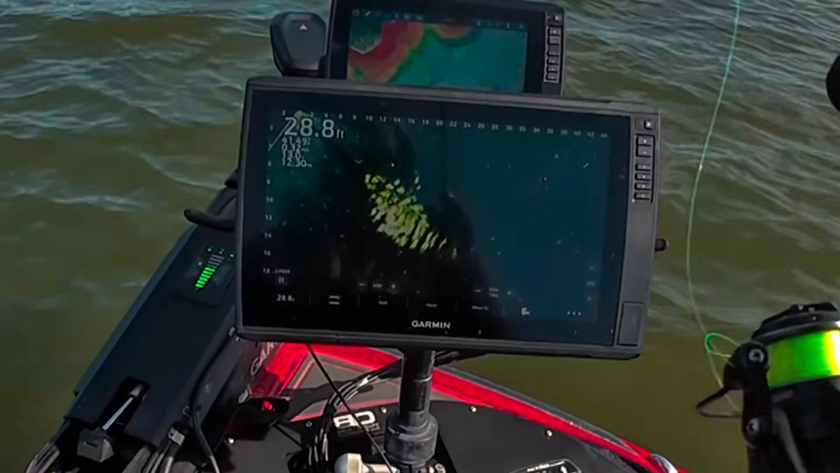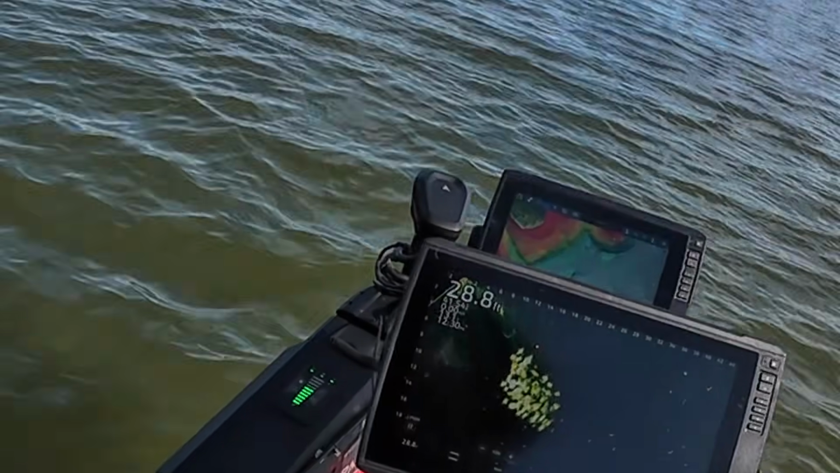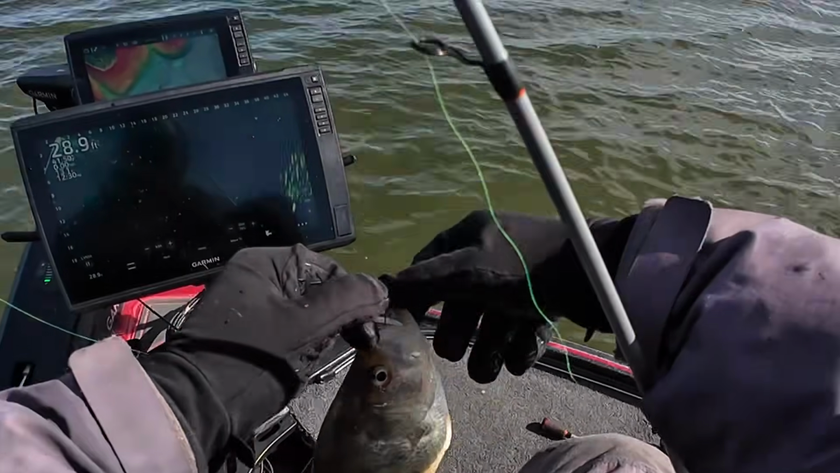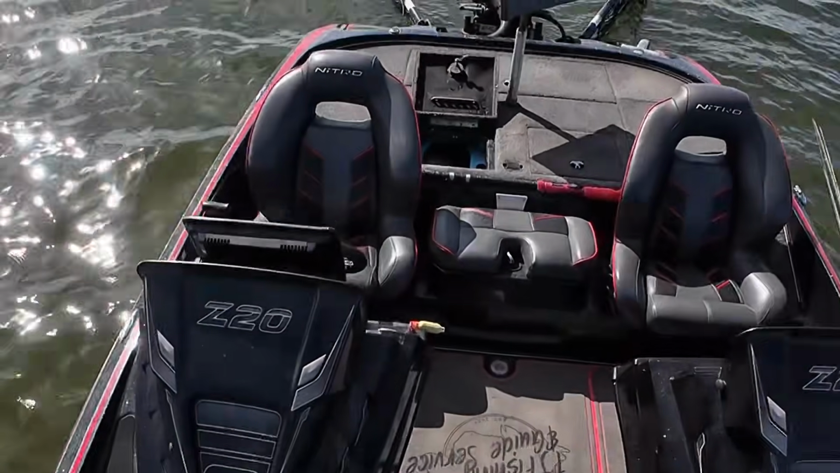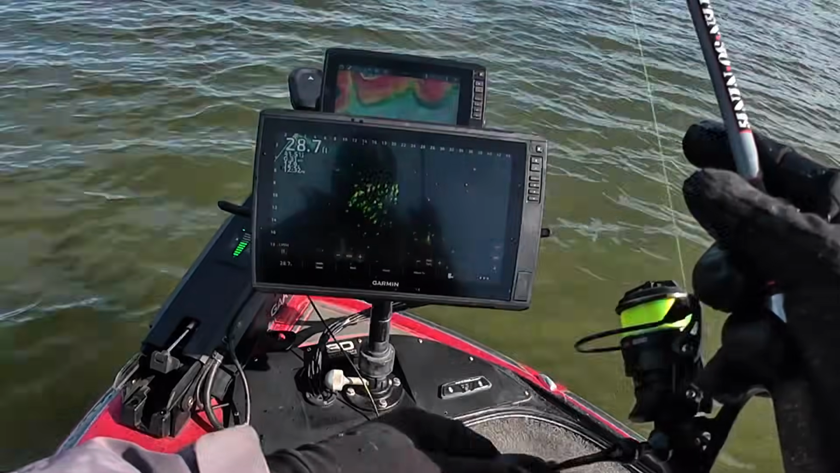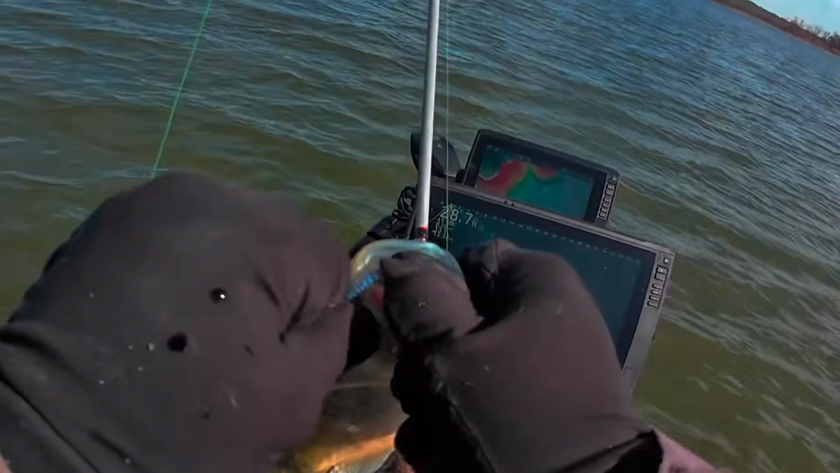Perfect. They're chasing it. Fish on. Another keeper. On the snacky. Ooh, there's another school off to my right. Fish on. A little better. Just an eater, nothing more.